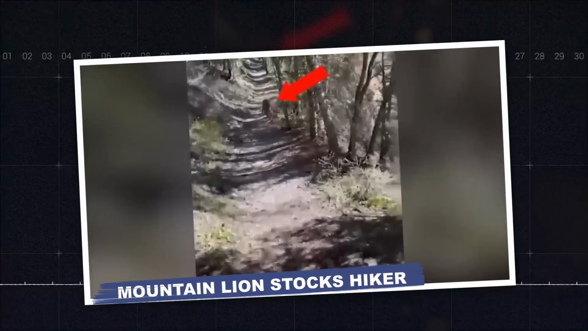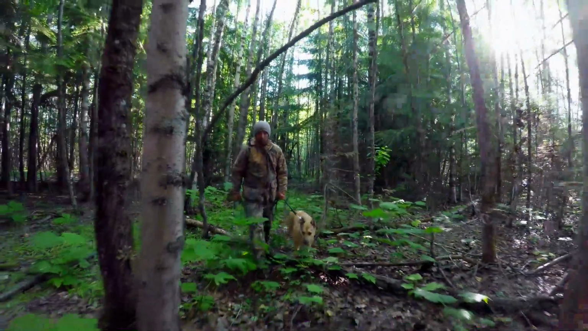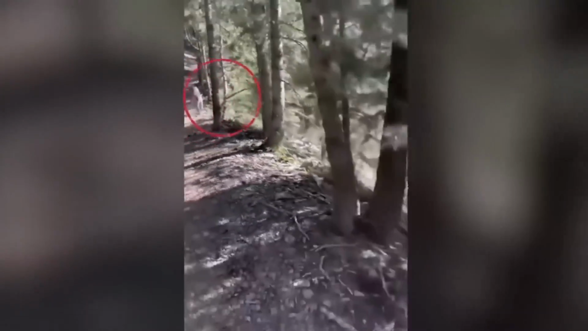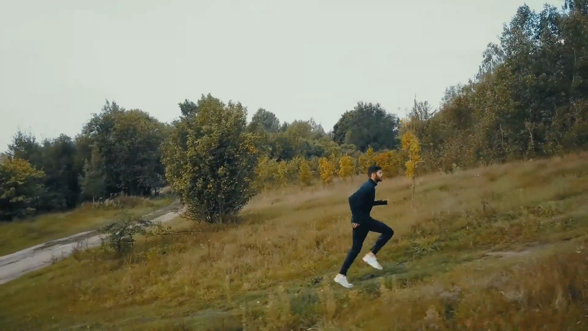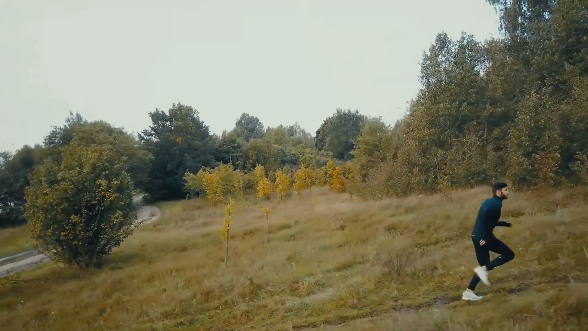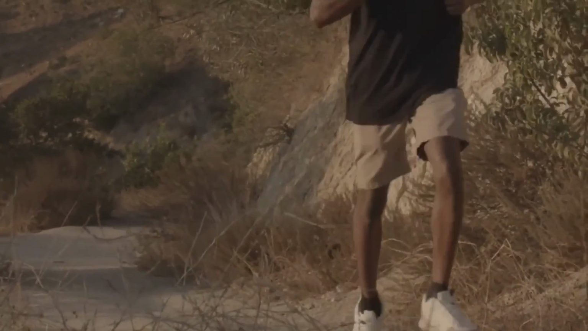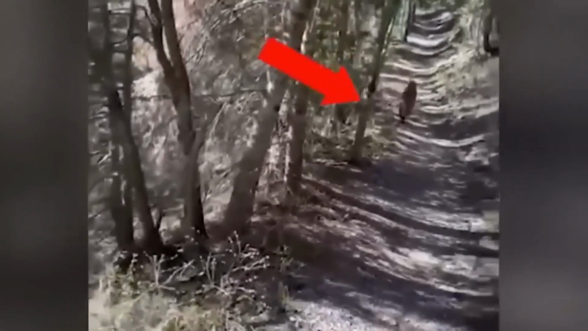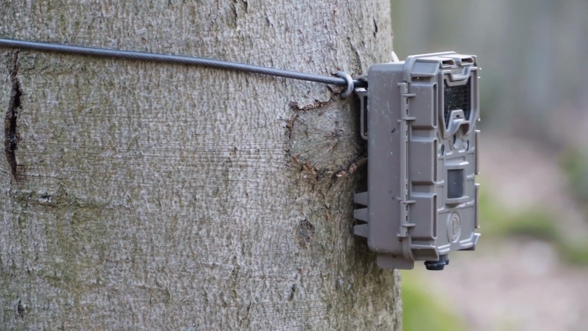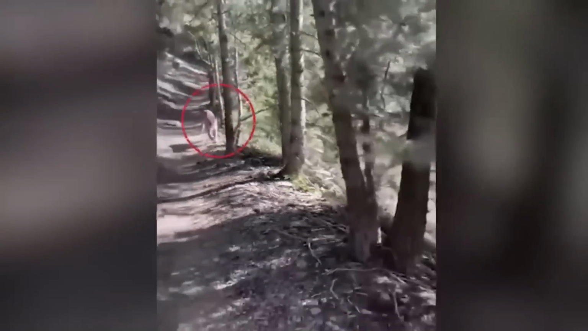Mountain lion stalks hiker. In the heart of the forest, a hiker found themselves face to face with a furious mountain lion, and the predator's instinct kicked in, and it gave chase to the fleeing hiker. The hiker, desperate to escape, ran as fast as possible, hoping to reach safety. With adrenaline pumping, the hiker raced ahead, praying for a miraculous escape from the relentless mountain lion's pursuit. The trail camera captured this hair-raising chase, revealing the raw intensity of survival in the wild.